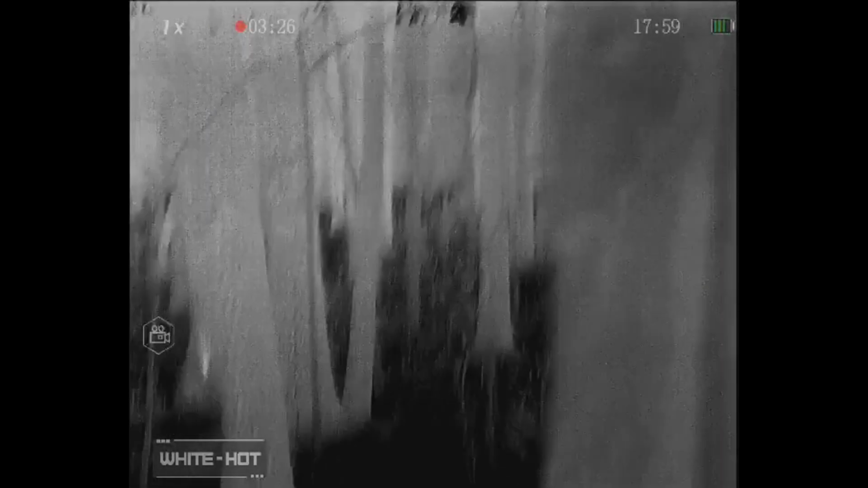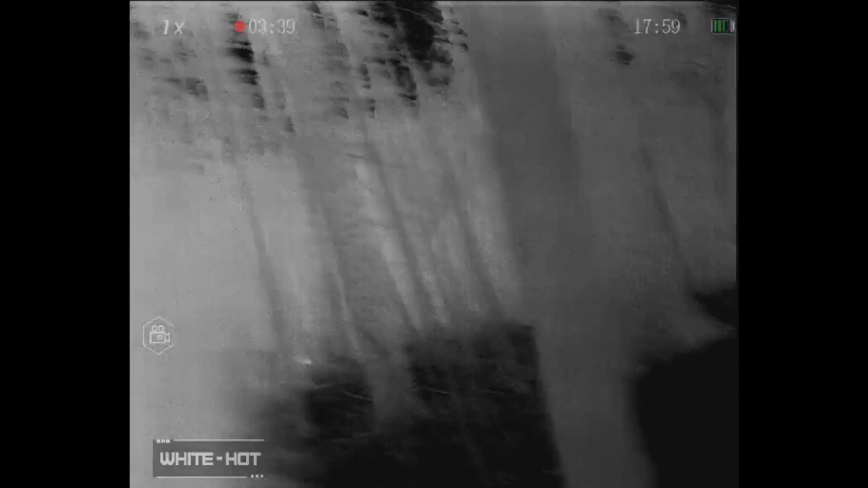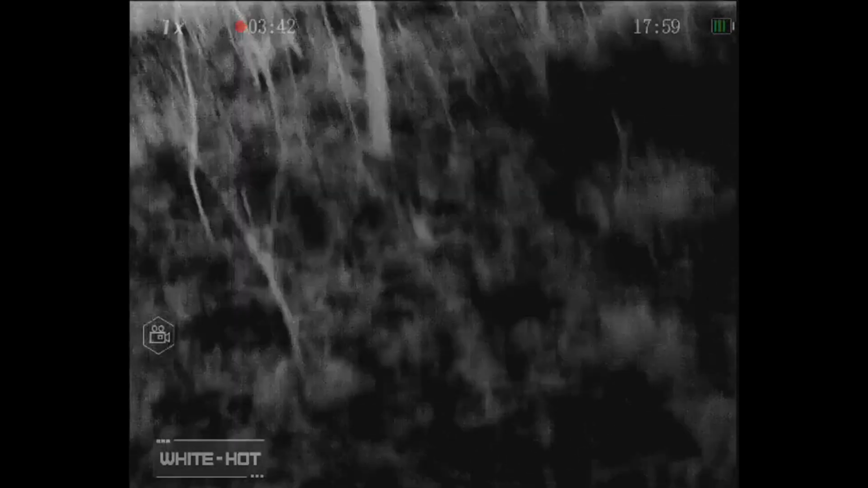And I'm using my thermal fairly little at this point. I'm using my night vision device and my laser primarily to engage and point out the enemy. And we're also yelling at the bad guys, or yelling at my teams, trying to keep them online, trying to keep the assault team moving forward and assaulting. Letting the support by fire team know that we are still alive, we are still making progress. So you can actually see me shoot a little bit there.